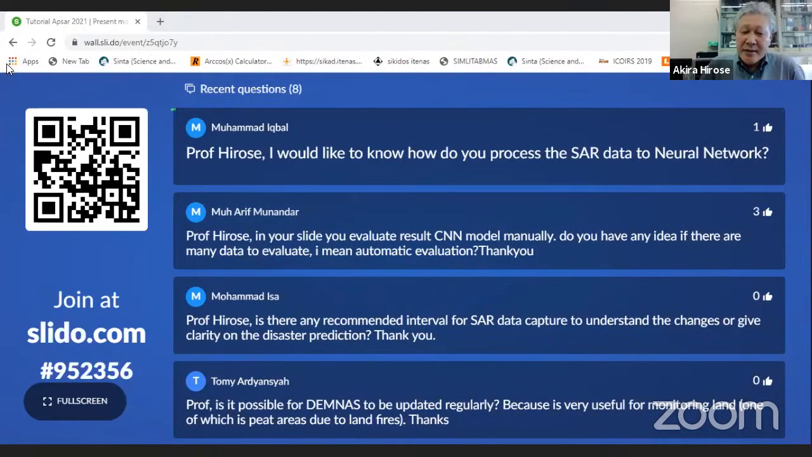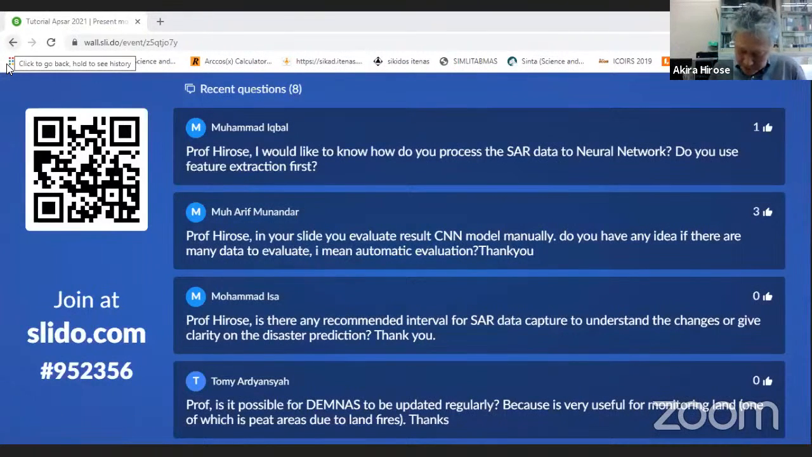And well, in the first stage, we have to do the evaluation manually by using our own brains. But